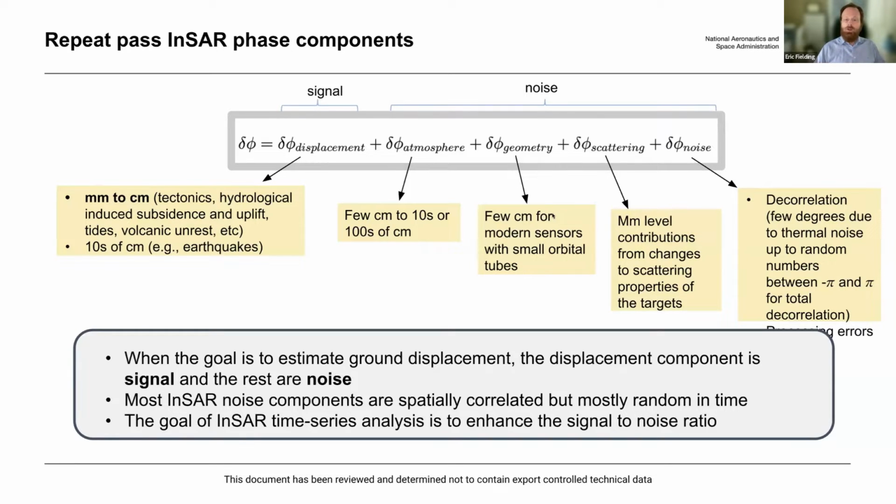The geometry is generally only a few centimeters, as long as the distance between the satellite locations is low. That's true for Sentinel-1, ALOS-2, and it will be true for NISAR. So that used to be a big problem, but it's less of a problem these days.